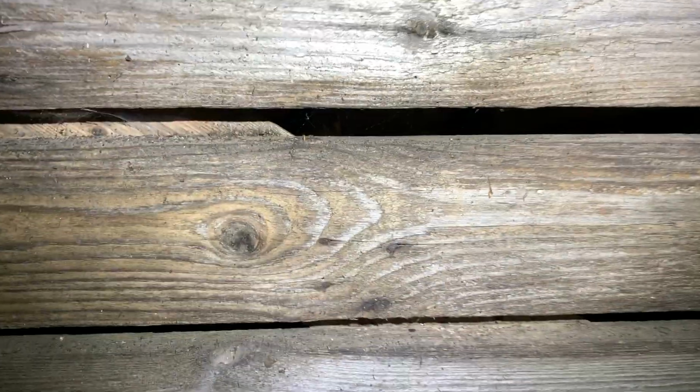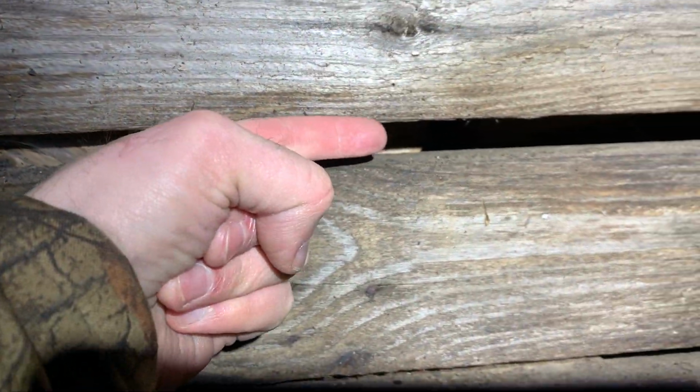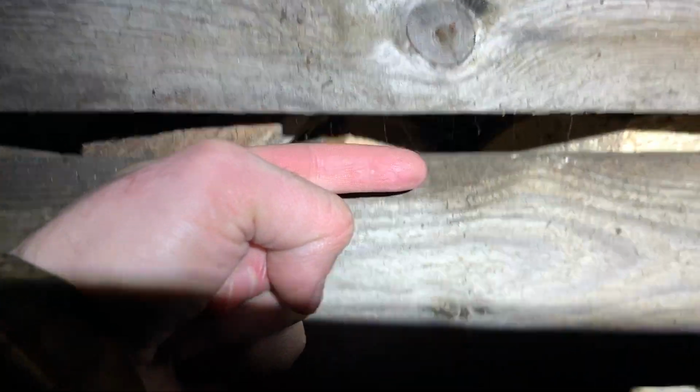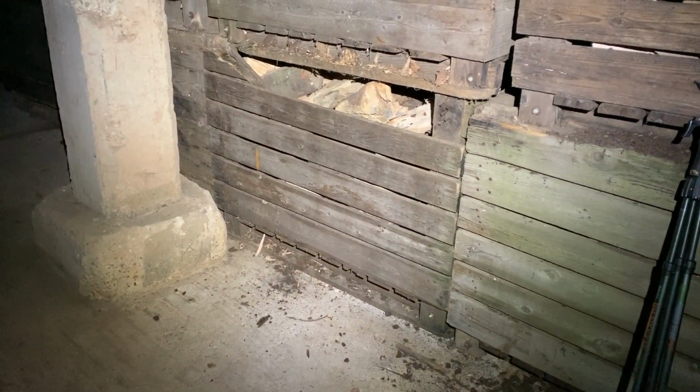You've not got much of a gap to shoot through. If you look at these wood boxes, the gaps are a finger width pretty much, and I've not got particularly big hands, but that's what we're shooting through, and I've probably had double digits here.